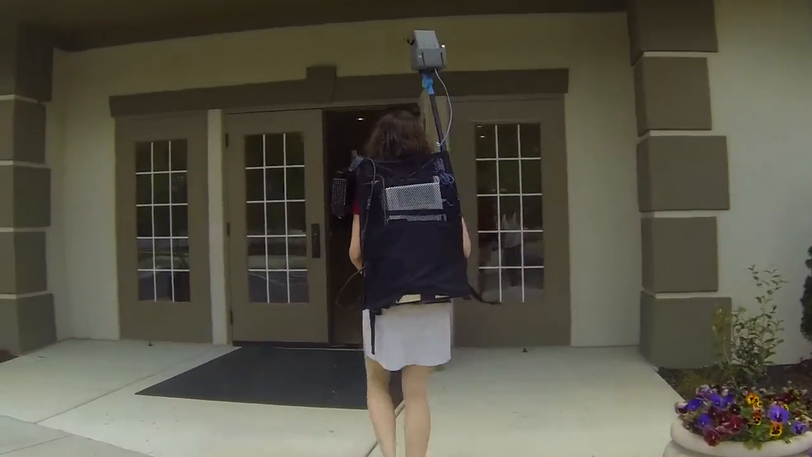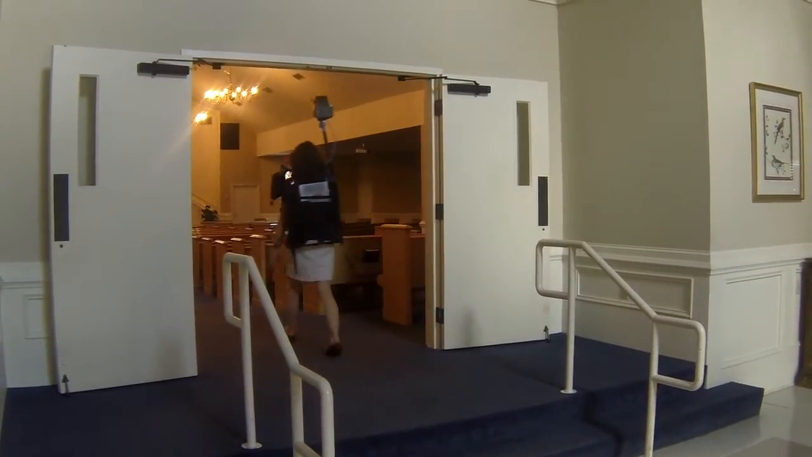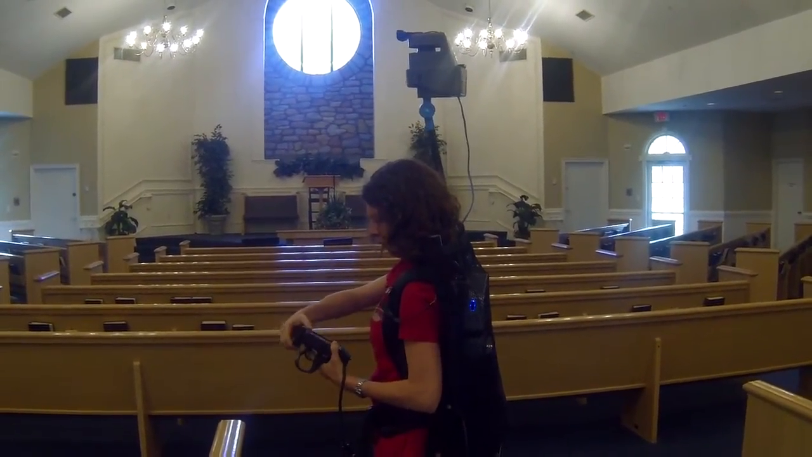So the church is about 26,000 square feet in size, and we scanned and videotaped the church in a little over 9 minutes. There were just a couple of rooms and closets that we didn't have access to.